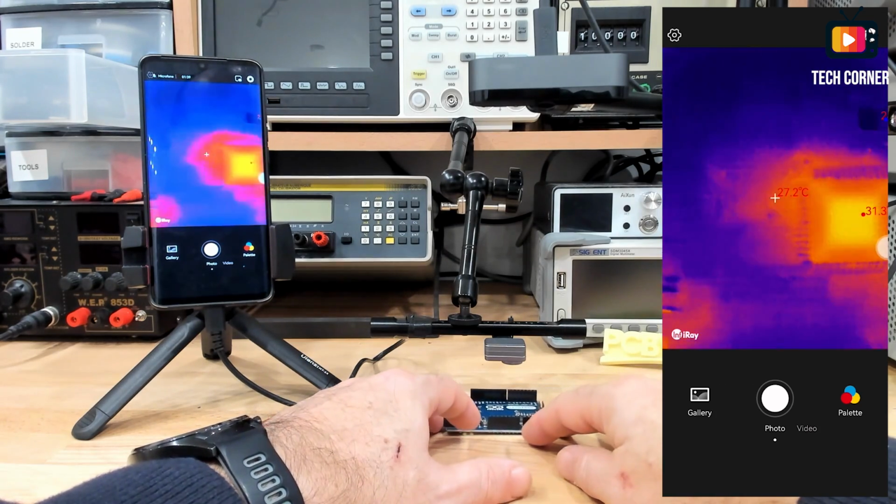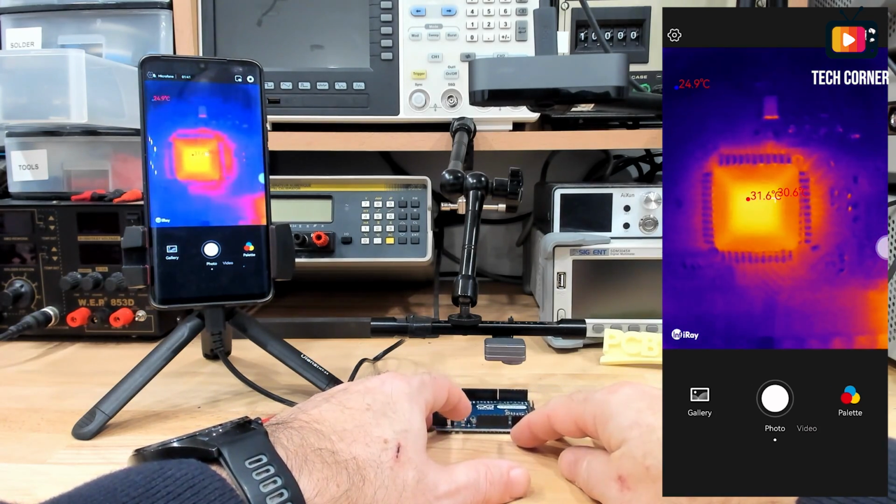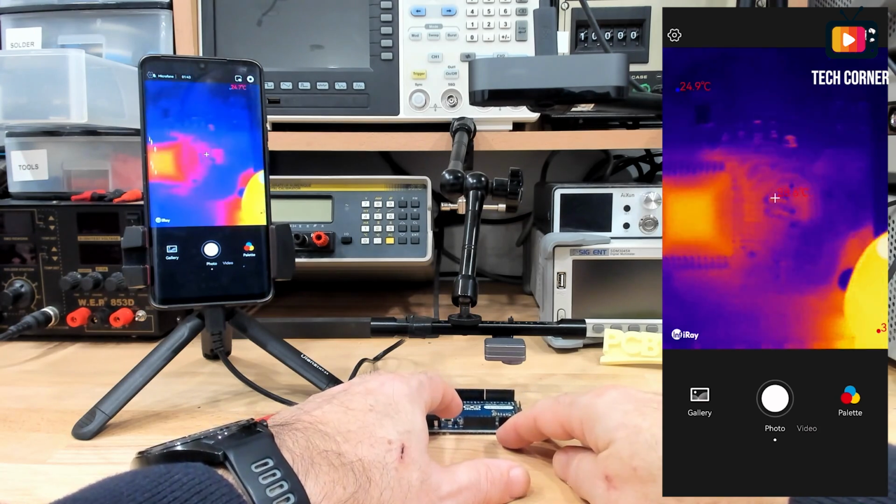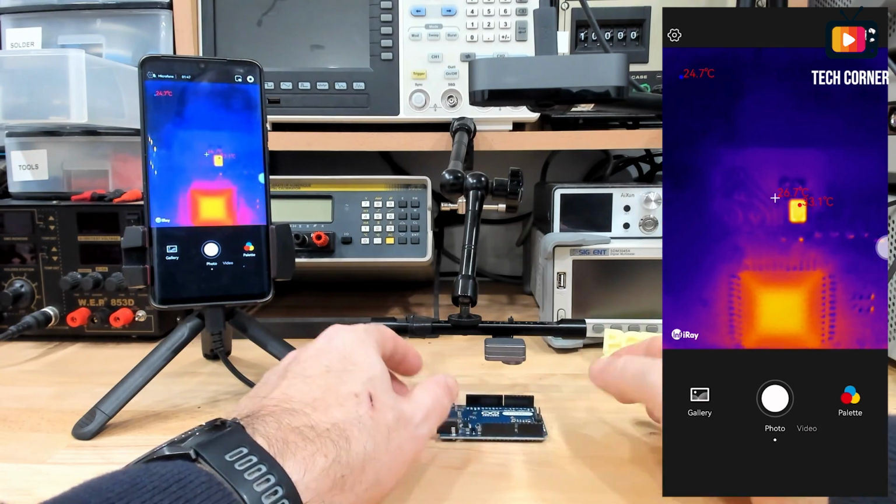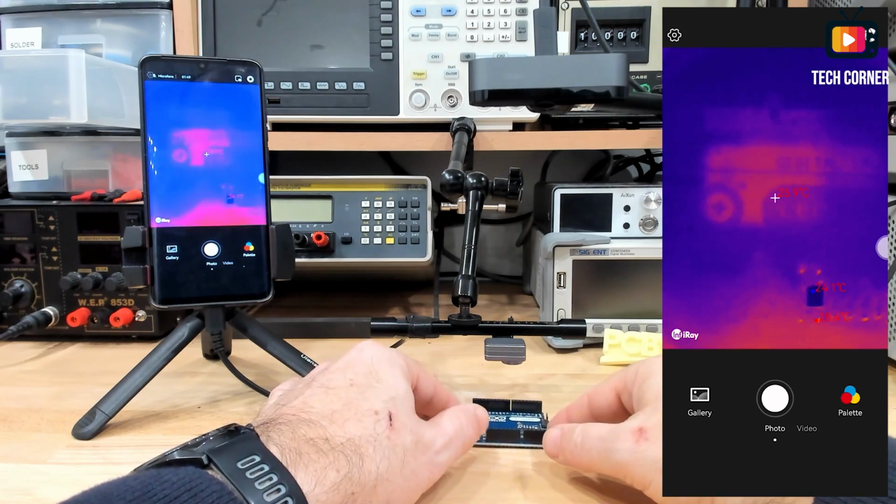You can always adjust the height so you can have better resolution. Right now I chose this height, but it was for no special reason.